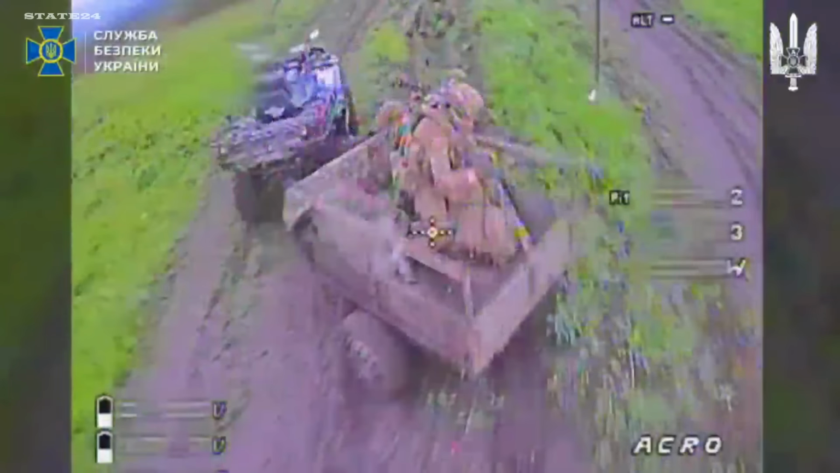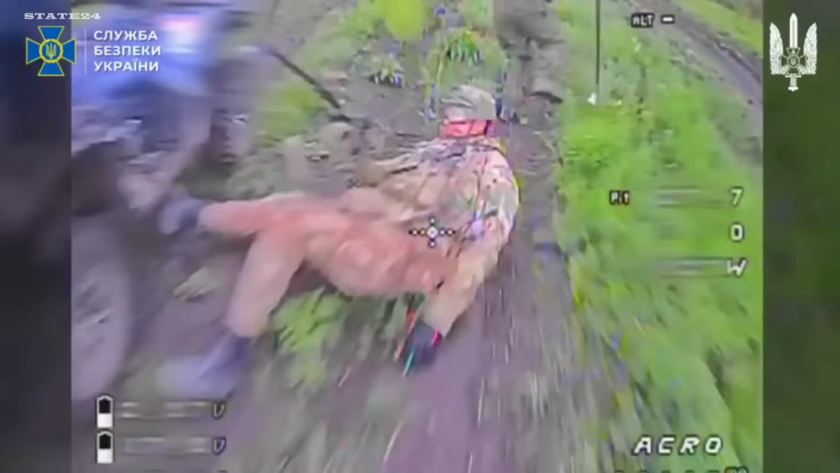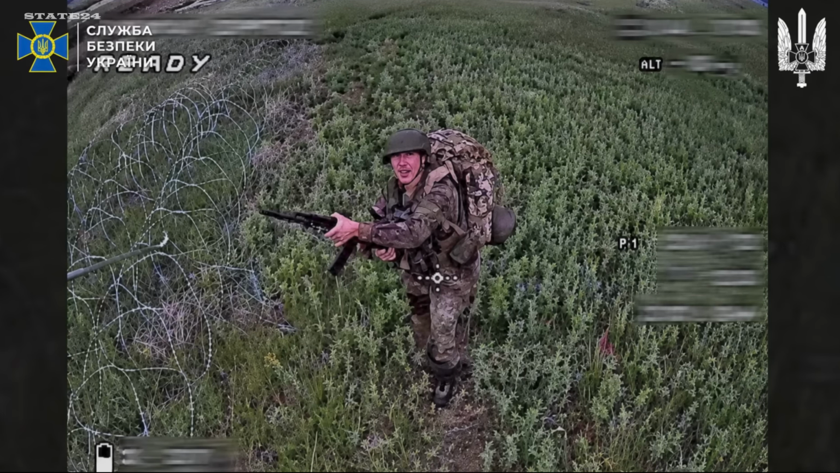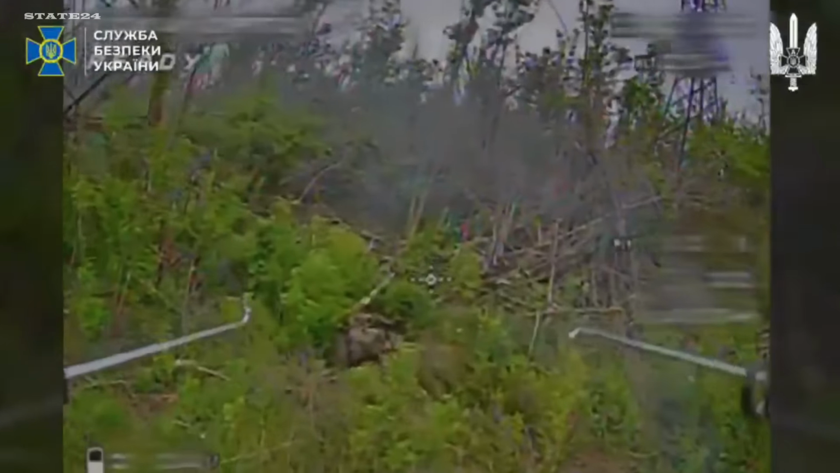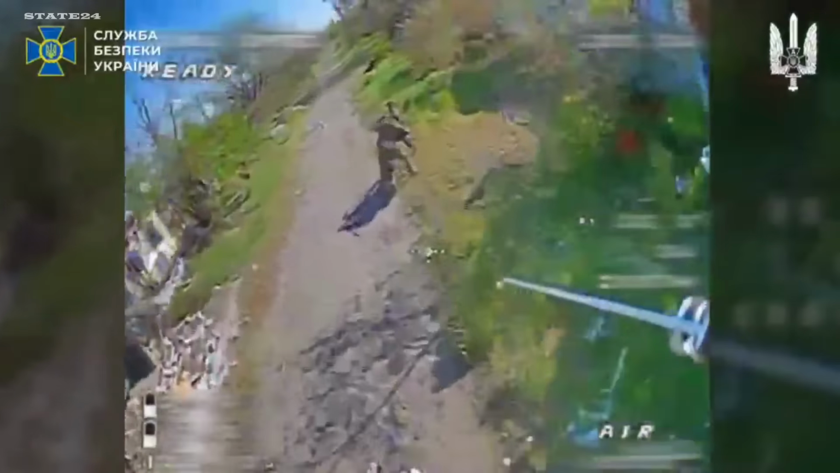SBU Alpha, Southern Donetsk. FPV drones tracking Russian soldiers, on foot, in vehicles, under trees. Grouped or alone, moving or hiding. The pattern is always the same. The outcome is always the same. The real question, do Russian soldiers see these videos? If they do, why do they keep making the same mistakes?